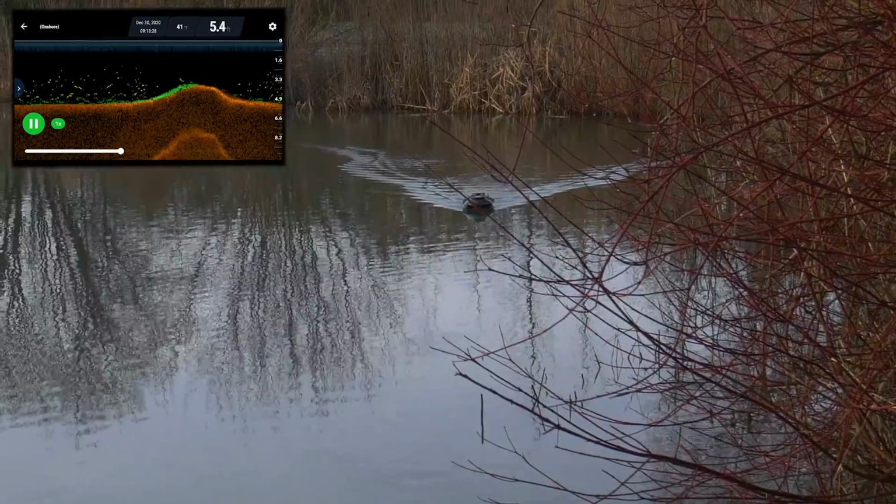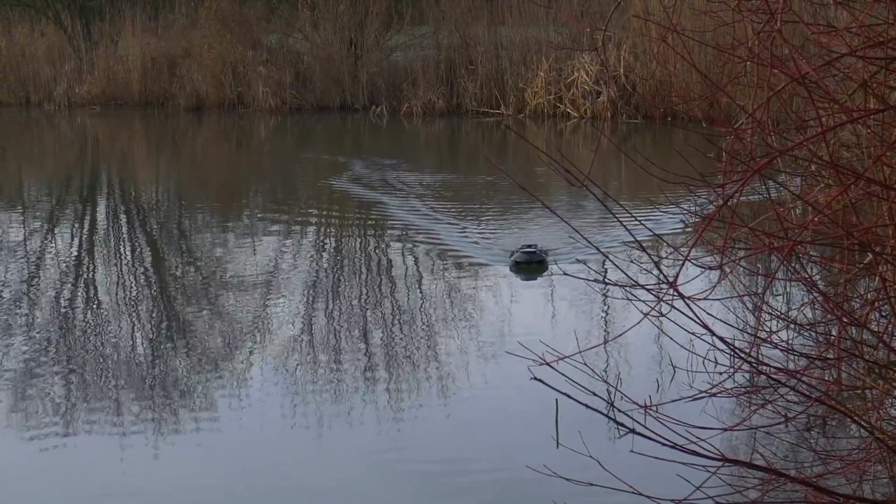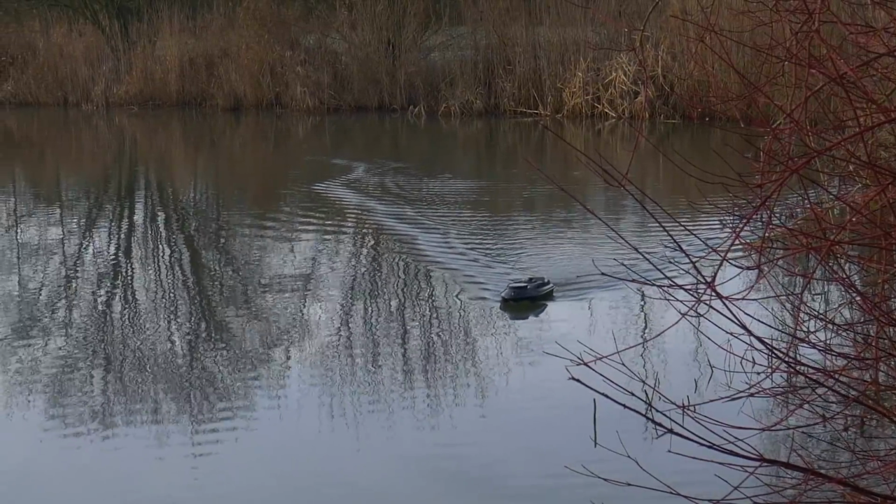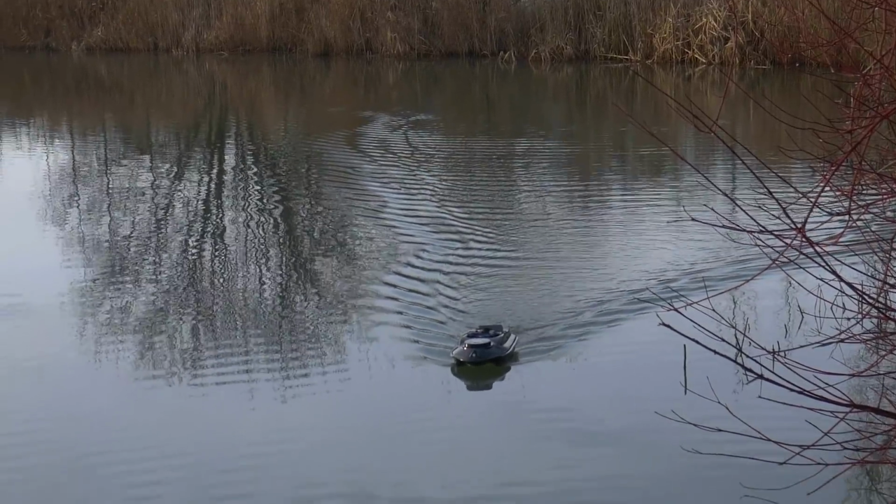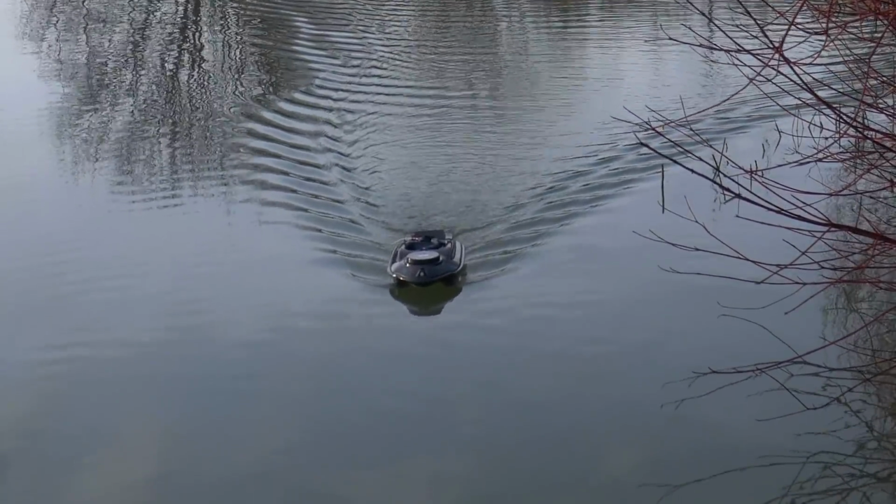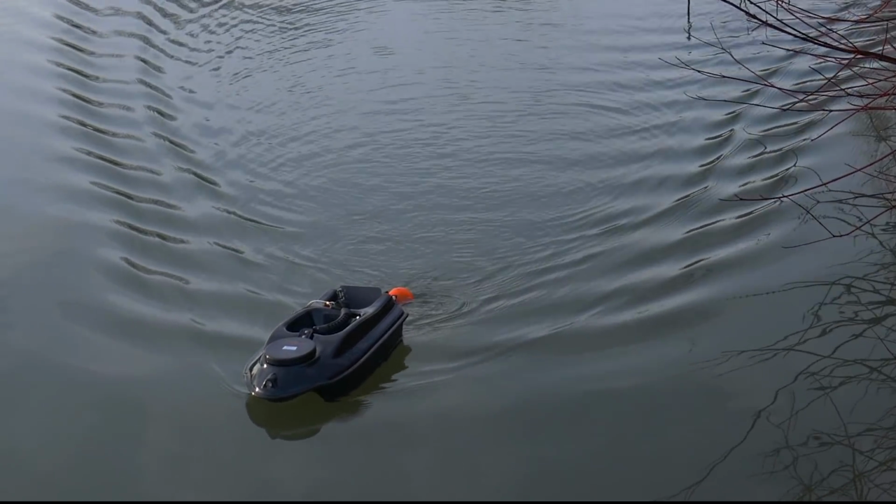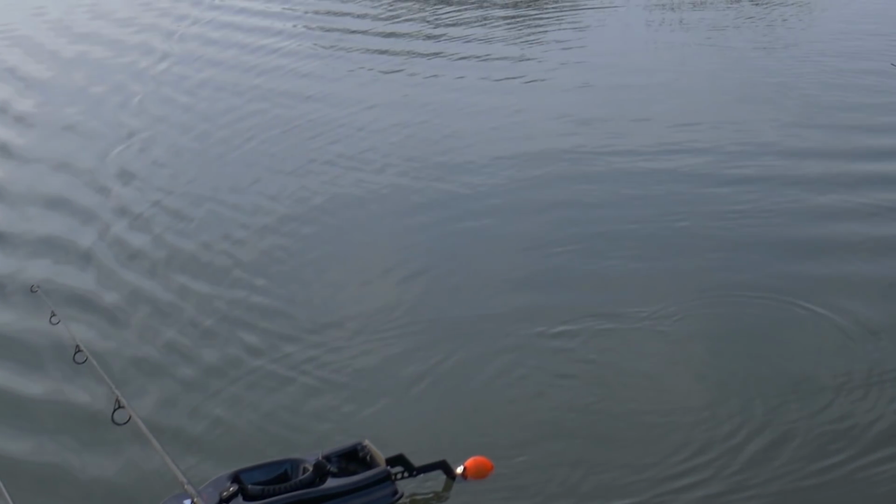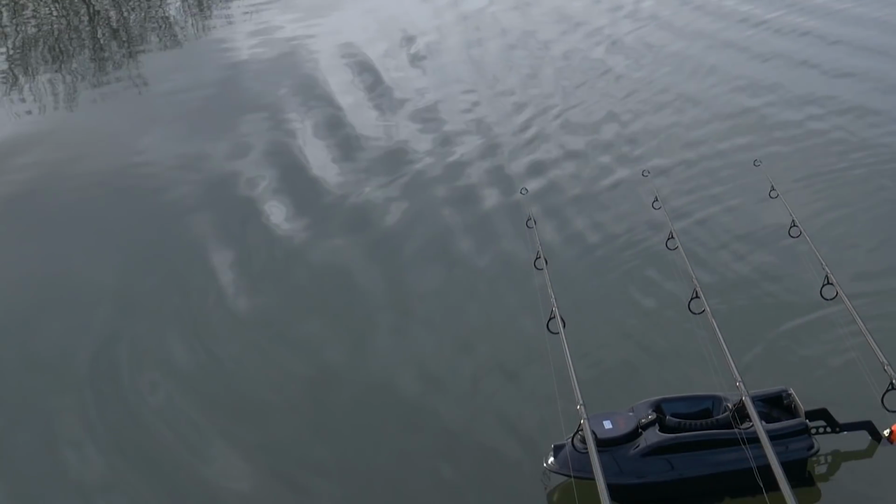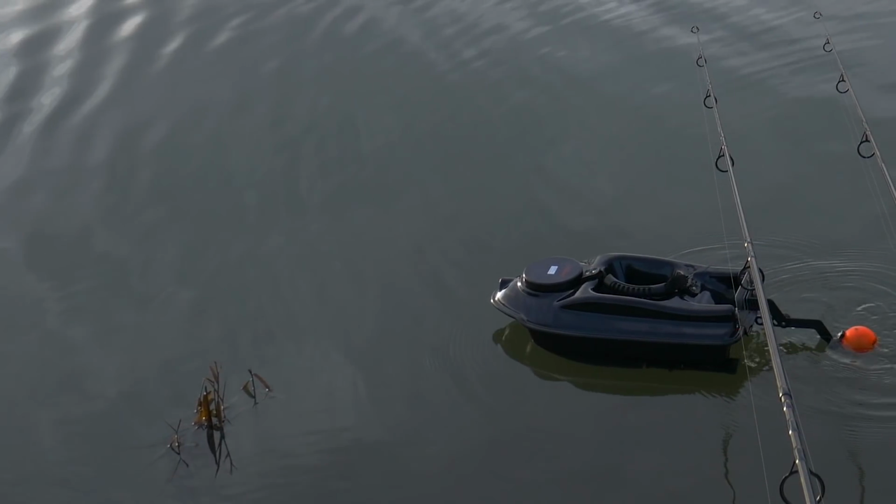And it comes. And it's just about 3 foot deep down there, again under rod tips.